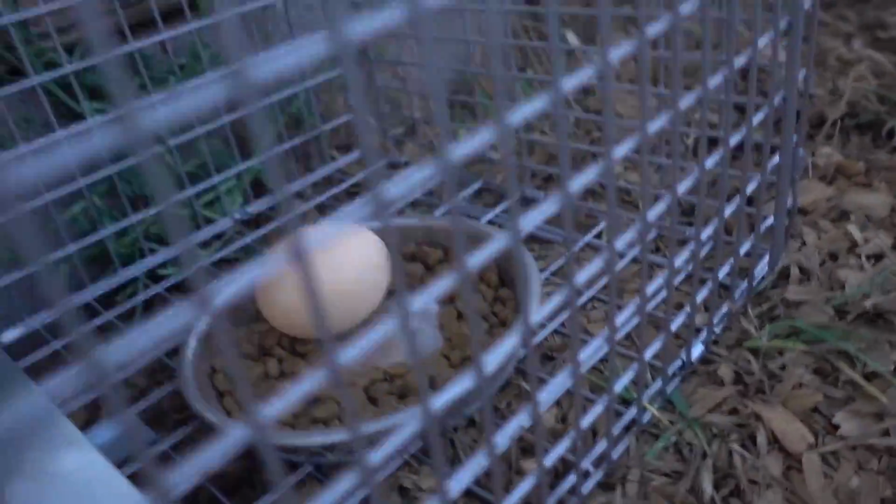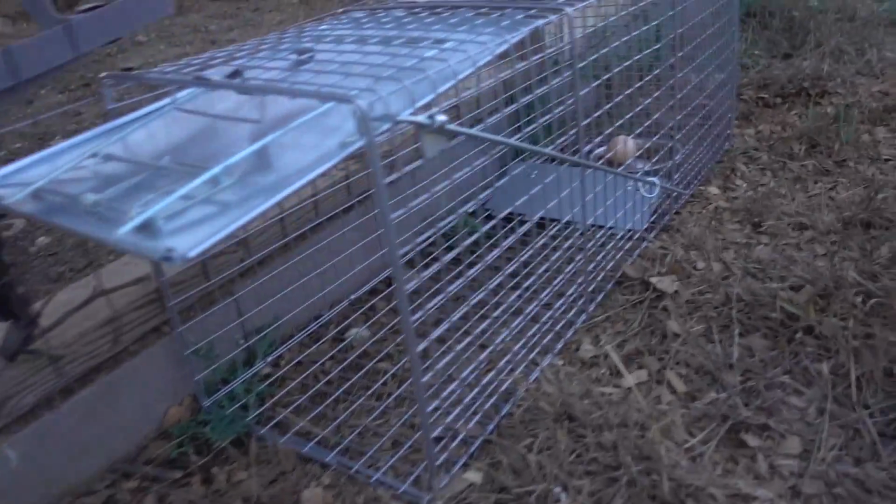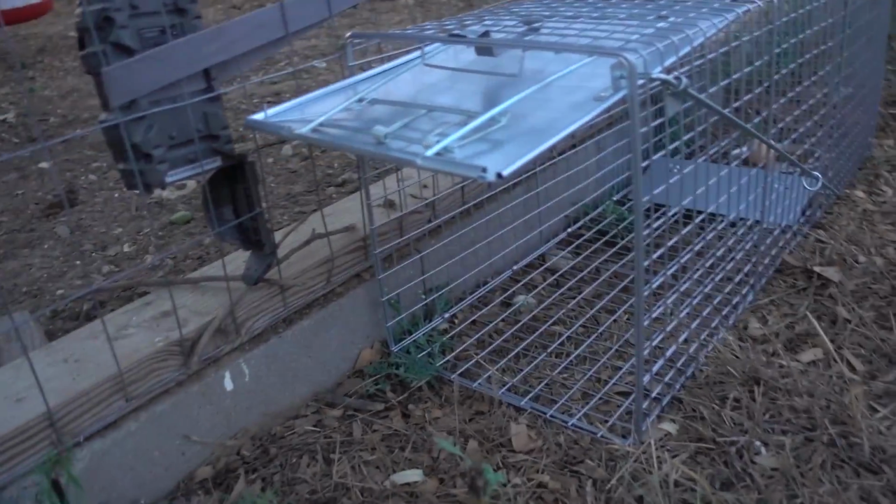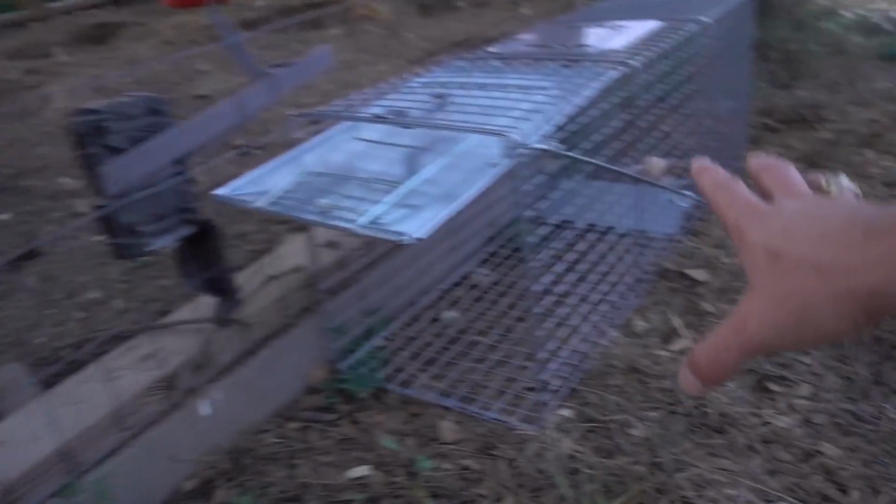I have the live trap set up right outside the run here. I put some cat food in a little bowl down there, as well as a chicken egg. You like chicken eggs? Come and get it, buddy. We got you a chicken egg. This could work. I didn't know if this thing's big enough for a raccoon. It's kind of small. I don't know if a raccoon will want to go in there, but it's probably a small raccoon if he was fitting through that. So I don't think it's one of those 50-pound raccoons, just a little 20-pounder maybe. I don't know. Time will tell. I also have something else up my sleeve.